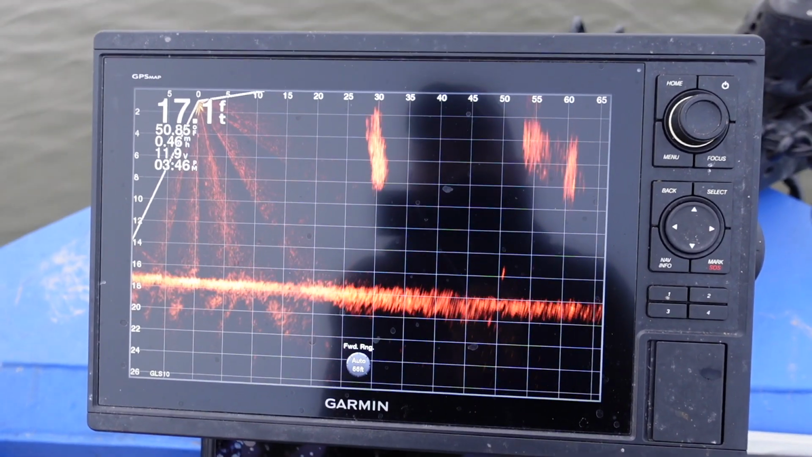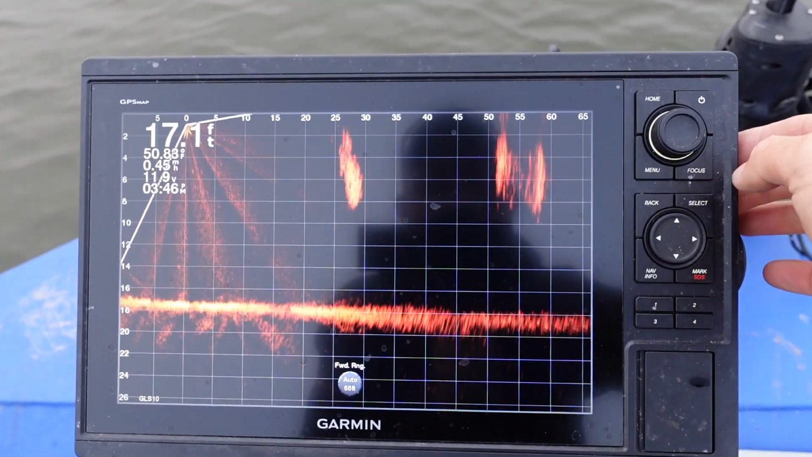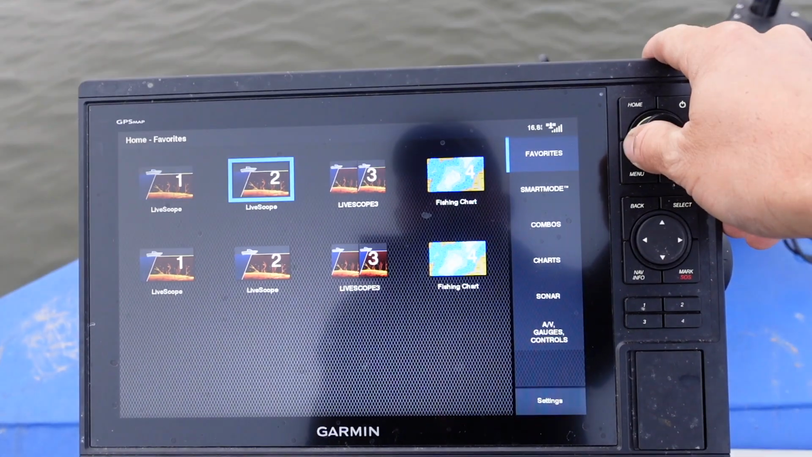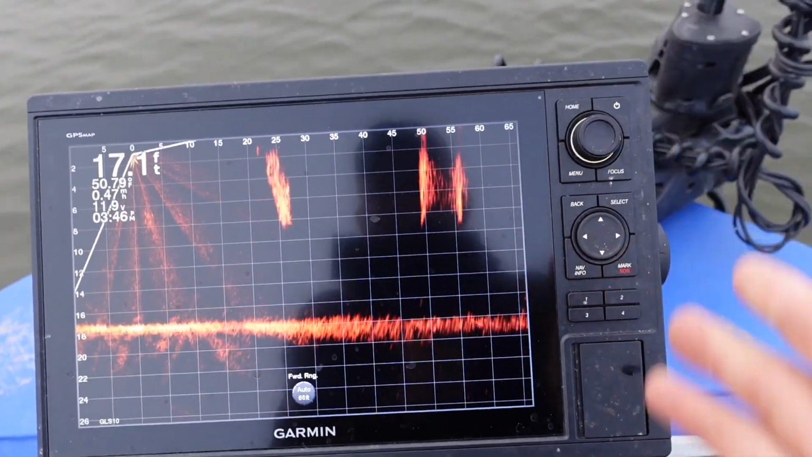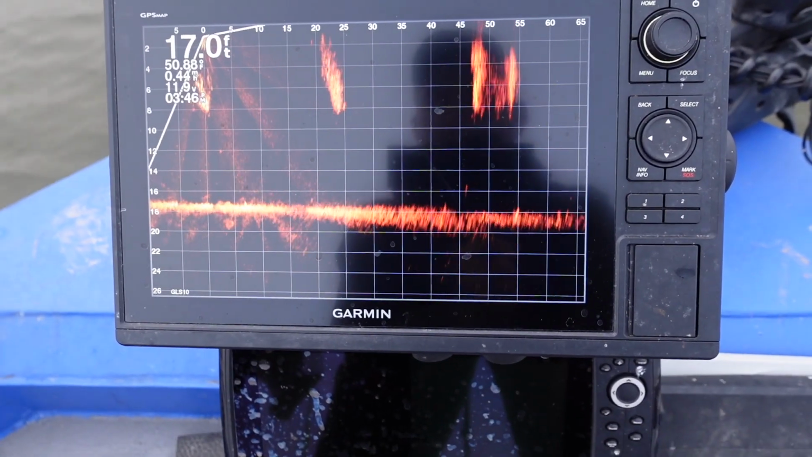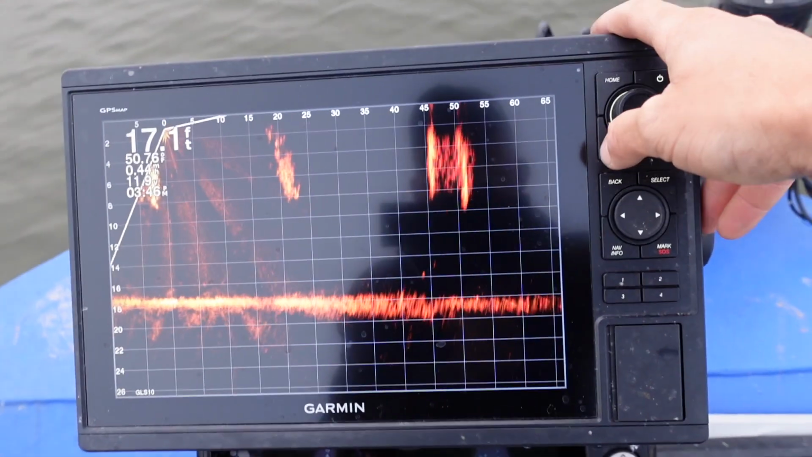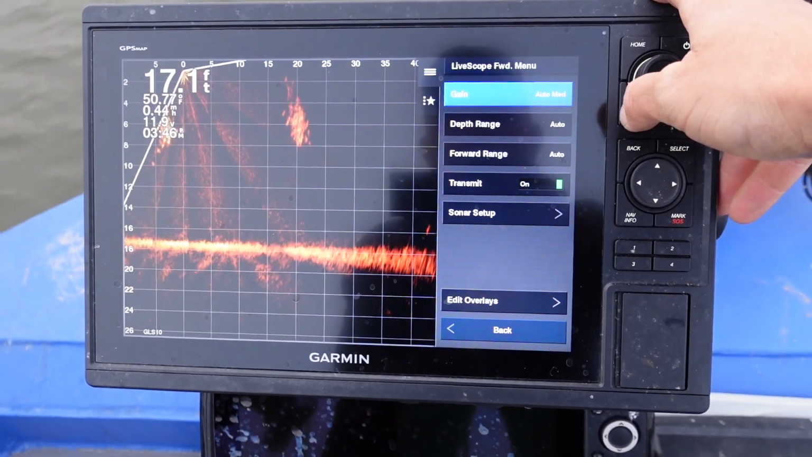Alright, so first things first, we've got our unit, and all I've done is just restore the factory settings. I'll go to the home page here, and we'll just go to Livescope, and that's what you're seeing right there. It comes in a color palette of this amber color to start off with. So let's just go into the menu, and I'll show you exactly what we want to do here.